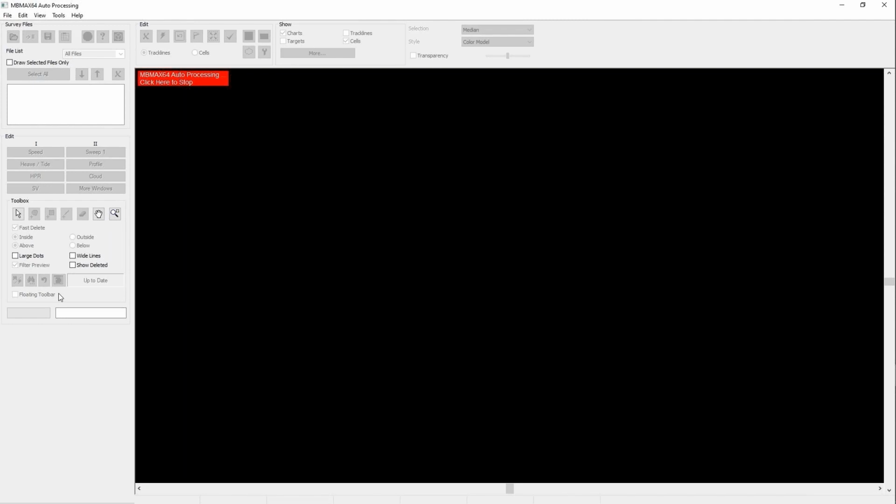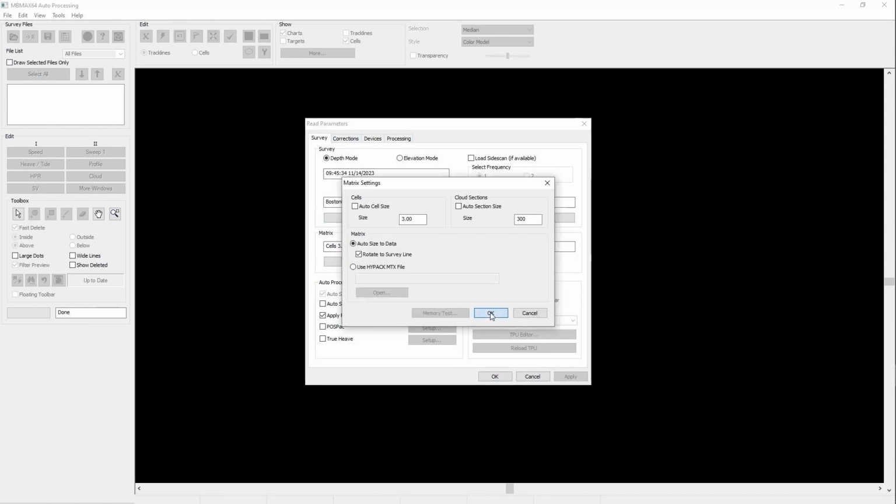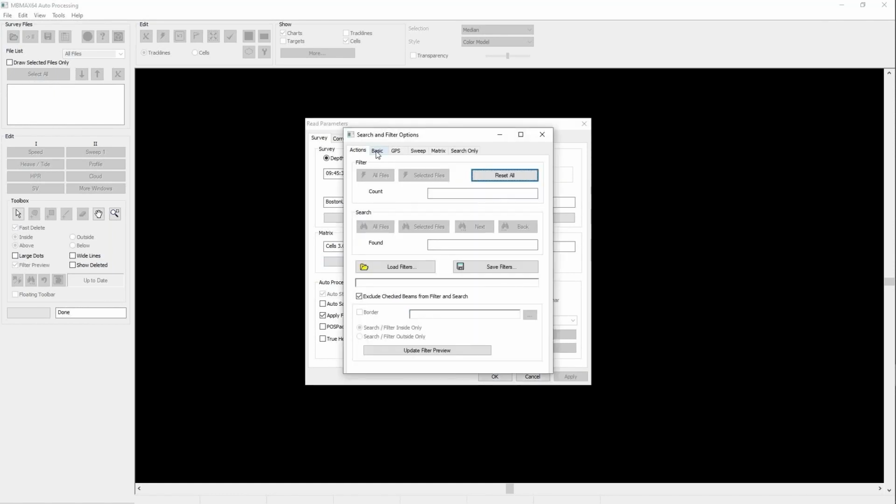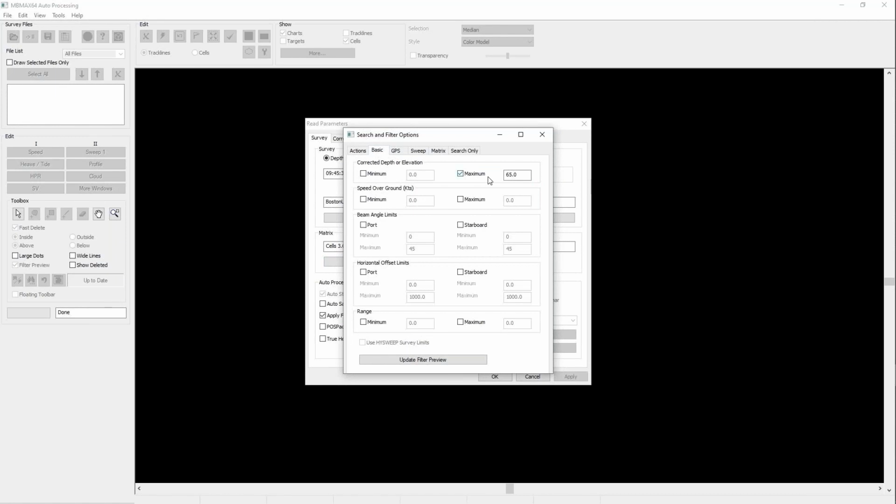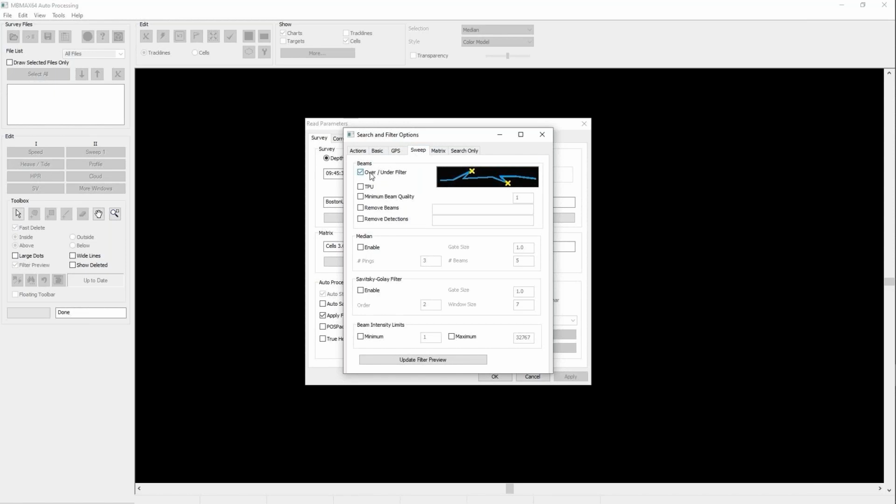So that little red box there tells me that I'm in auto process mode. First files come in, I'm going to do my read parameters. I go in and I can set my cell size if I want. I'm going to leave it at 3 feet. I'm going to set up my filters because it's automatically going to run through these. I have some basic filters, 65 feet. I want to change that to 70. My GPS, I don't need to filter that. Sweep, we'll turn on the overhang undercut, and we'll turn on the median filter too.